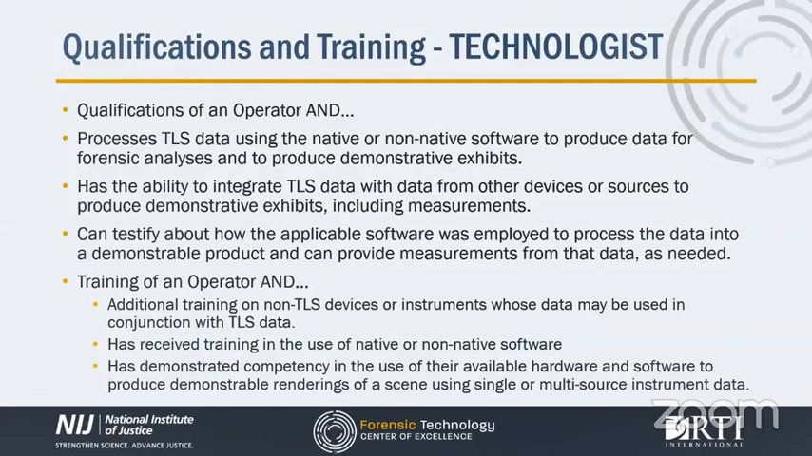They know how to use their instrument, they know how to register their data, they know how to process and document their scene, and they're able to produce diagrams and deliverables as needed for their cases.